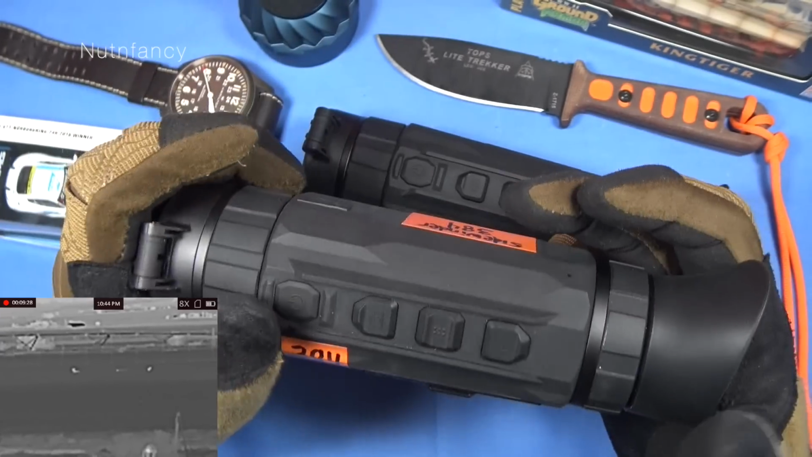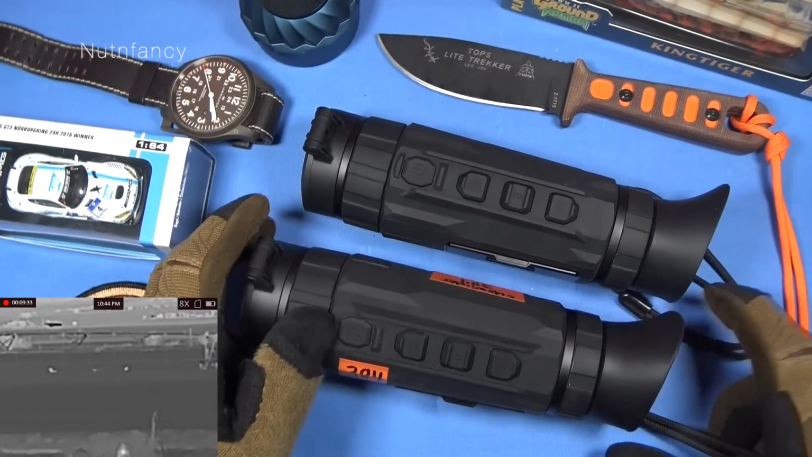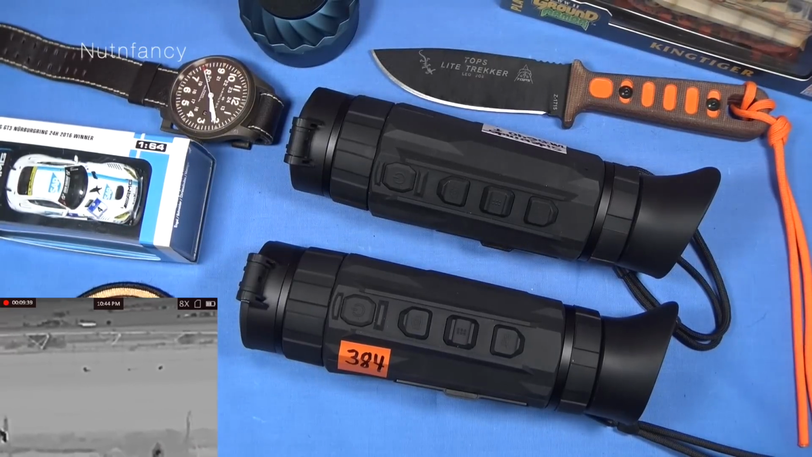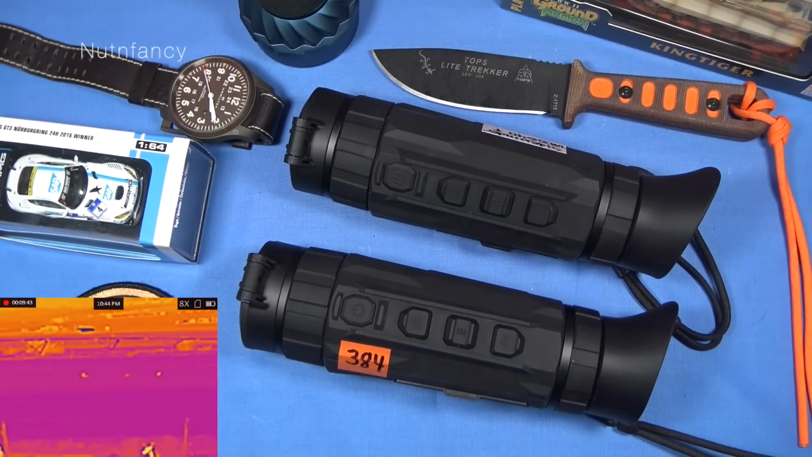You have to turn it on in the menu system. Yeah, I love they used an 18650 battery too. So it's not an internal battery that will deplete and then you have to charge it up. Kind of like that ATN 4K Thor scope that I reviewed. Oh my gosh, I've done some night vision equipment reviews to this point, haven't I? Yeah, it's kind of fun.